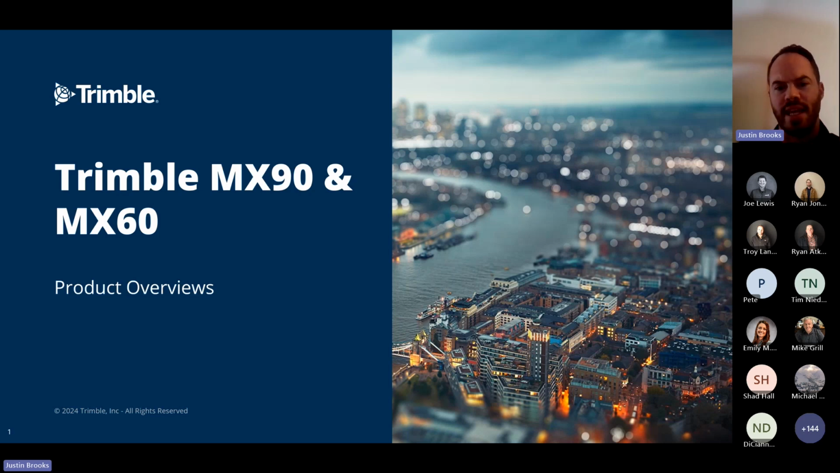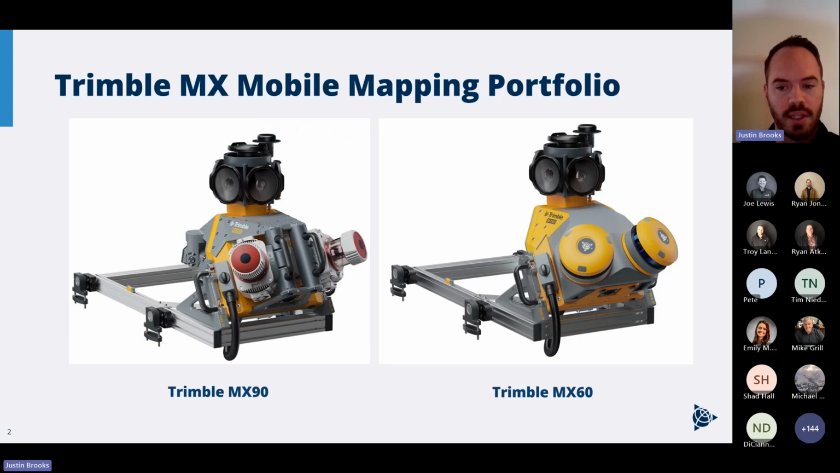But we kind of take that a step further for more generalized applications. So we'll dive through some of these. But first, for the general mobile mapping portfolio here at Trimble, we've recently reduced it to just these two systems. We have the Trimble MX60 and then the MX90.